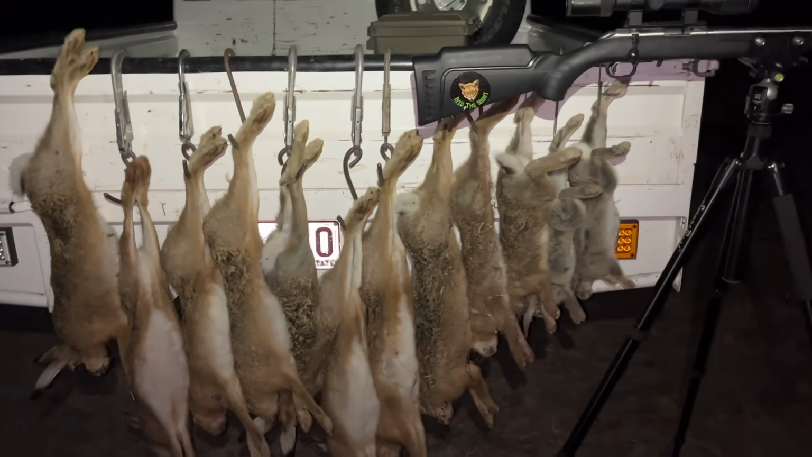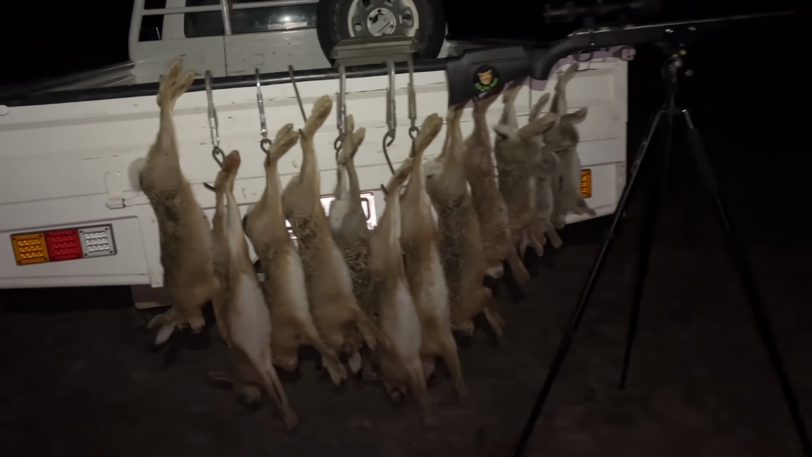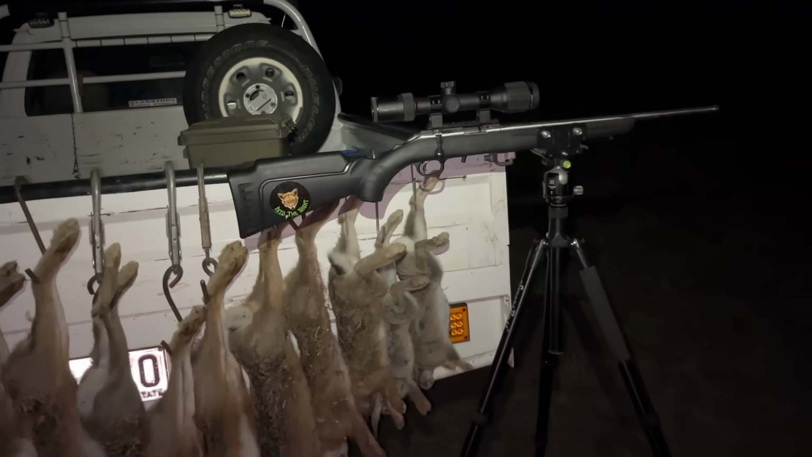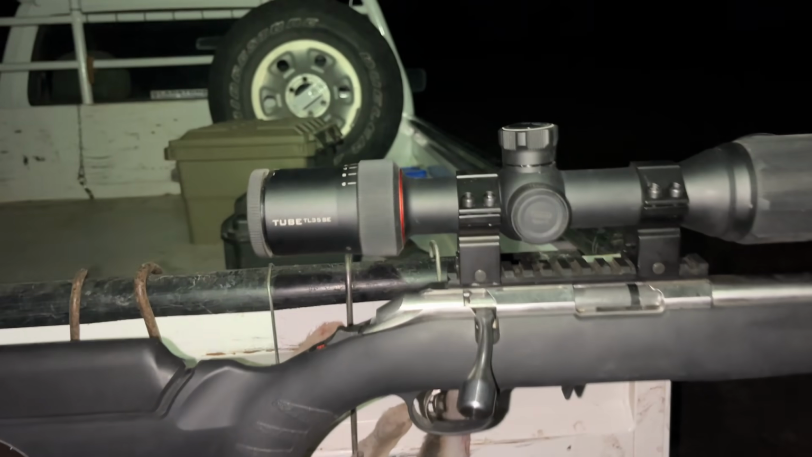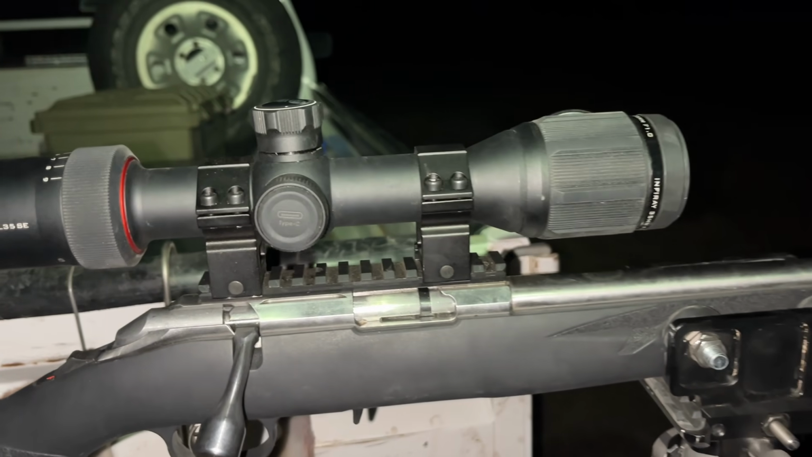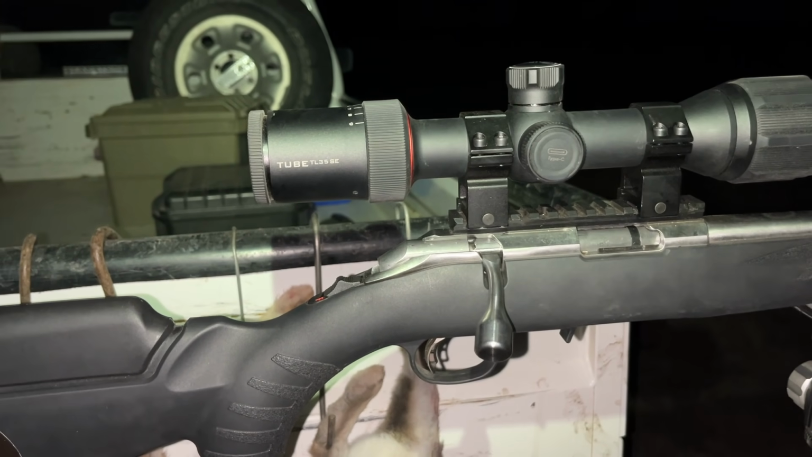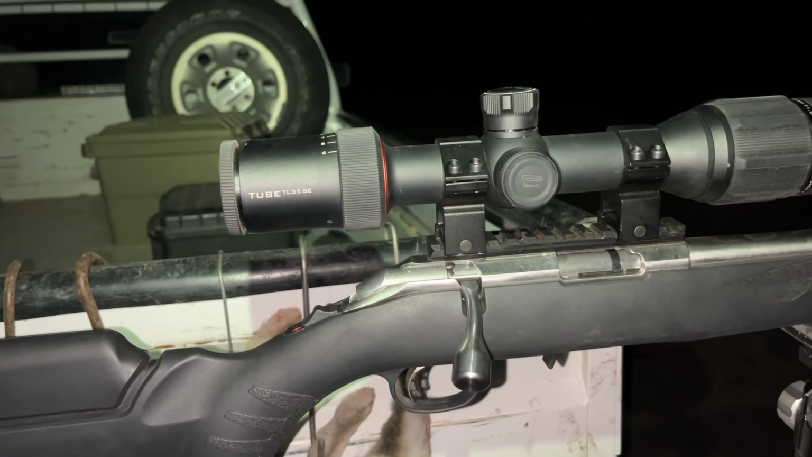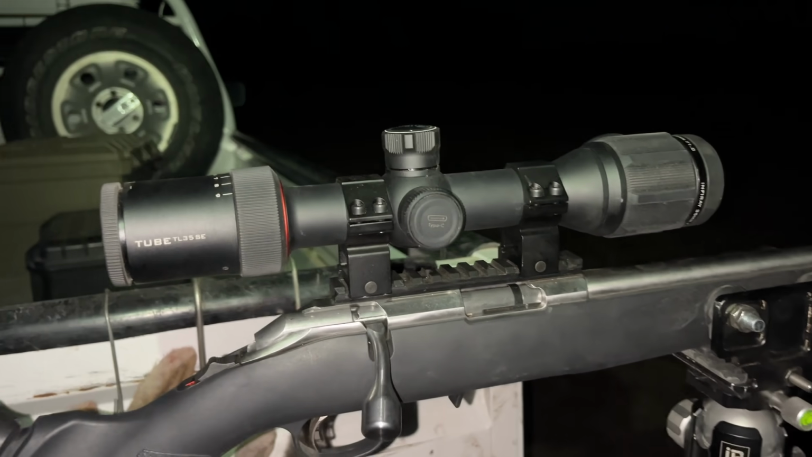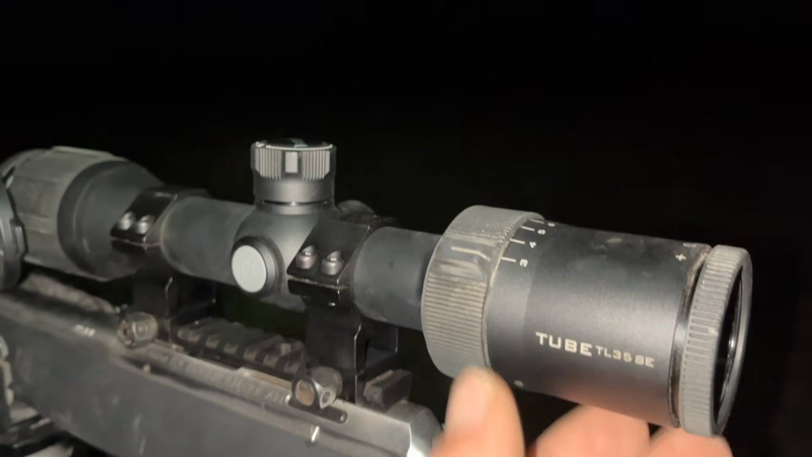Well, here we go. There's tonight's haul. So, yeah, pretty good little haul for another night out with the 22. This time I'm out, got the little Tube TL35 SE from InfiRay. I really like this little scope. For starters, it's a really light little scope and very simple to use. It's a really nice picture in it.